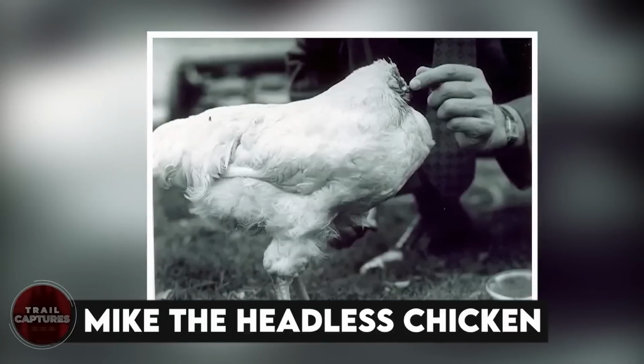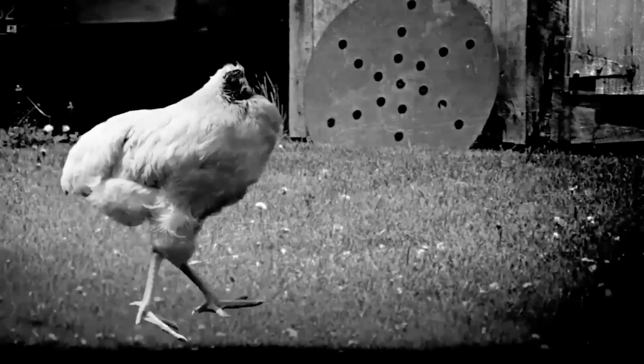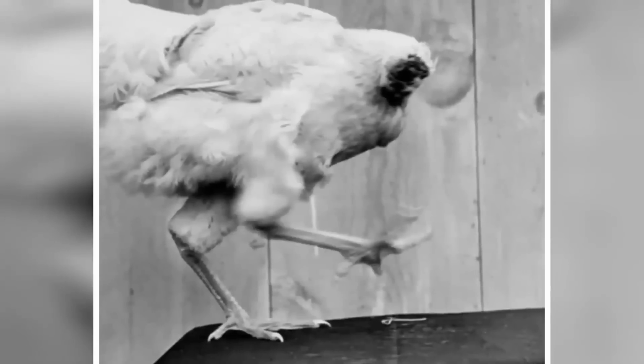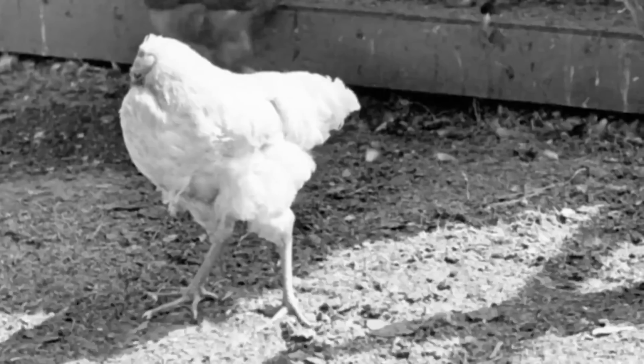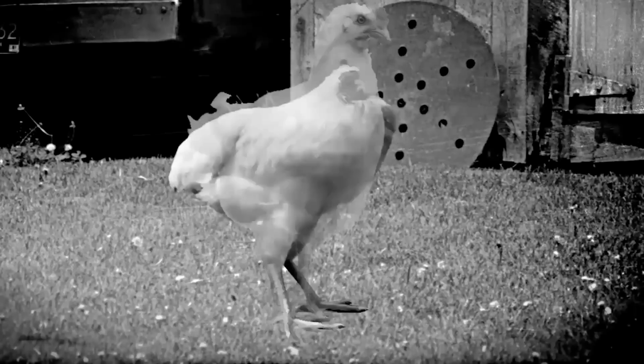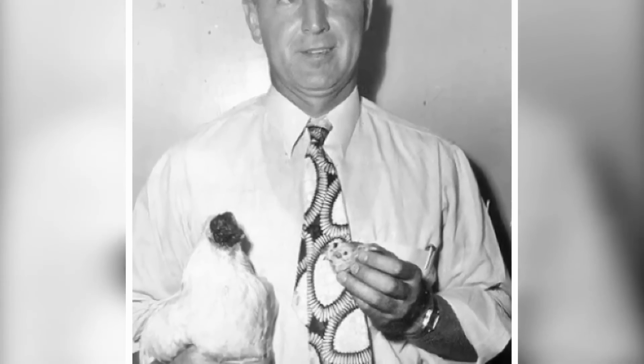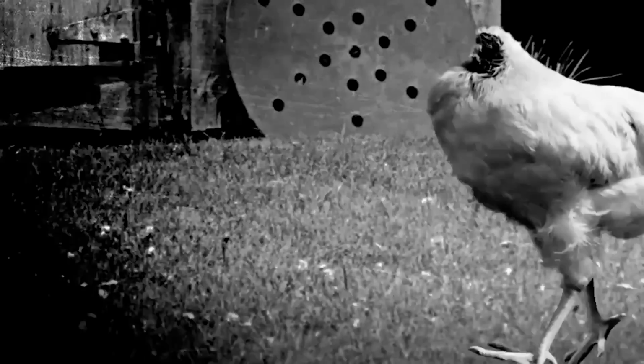Mike the Headless Chicken. It is very brave of you all for sticking with this. Believe me, some more disturbing shots are yet to come. Have you ever seen a headless chicken? Yes, this is Mike, a headless chicken. It has not only survived a month or two, but has successfully lived up to 18 months. Isn't this spine-chilling? A chicken with no head has lived up to the age of a normal chicken. Told you this is going to be crazy.